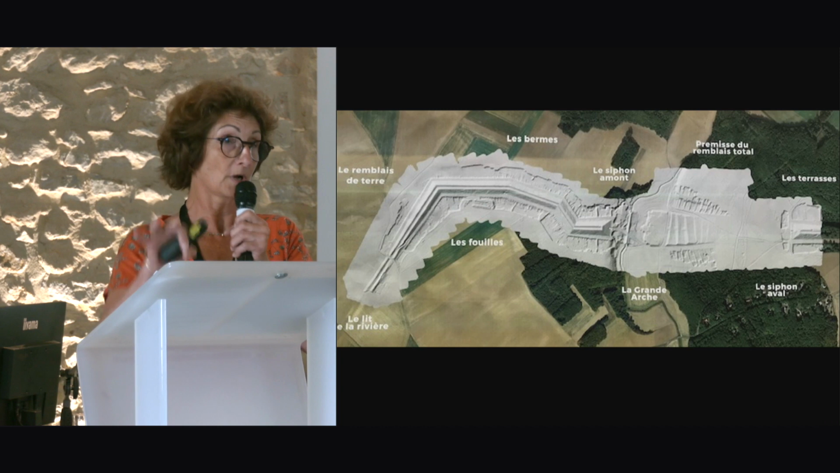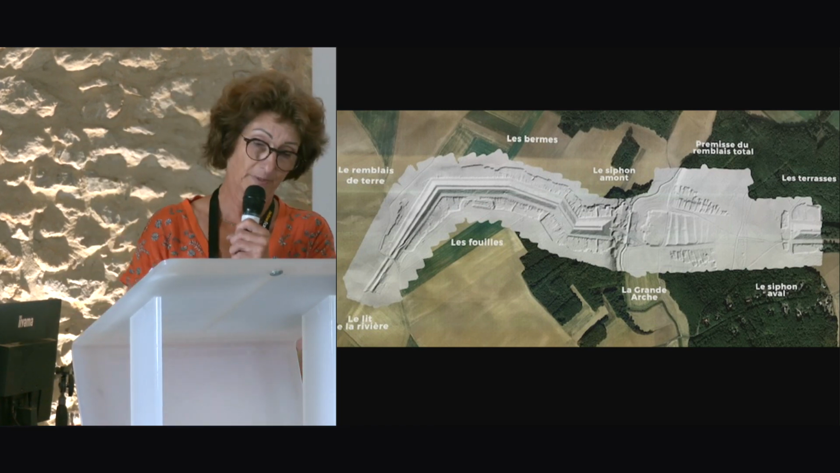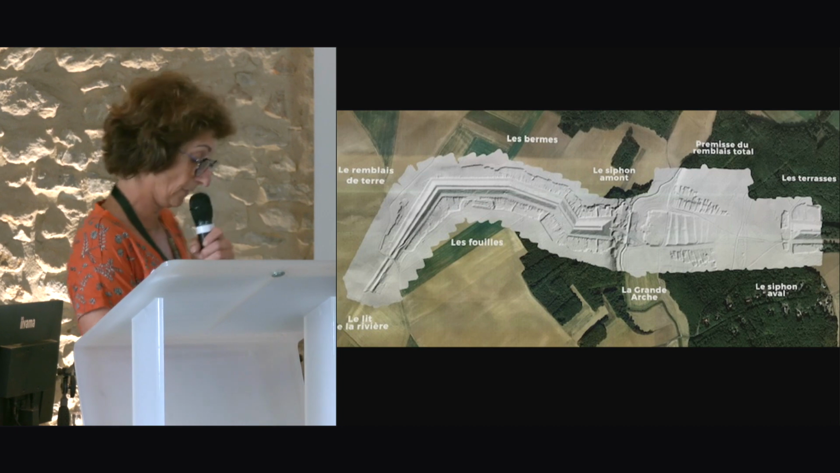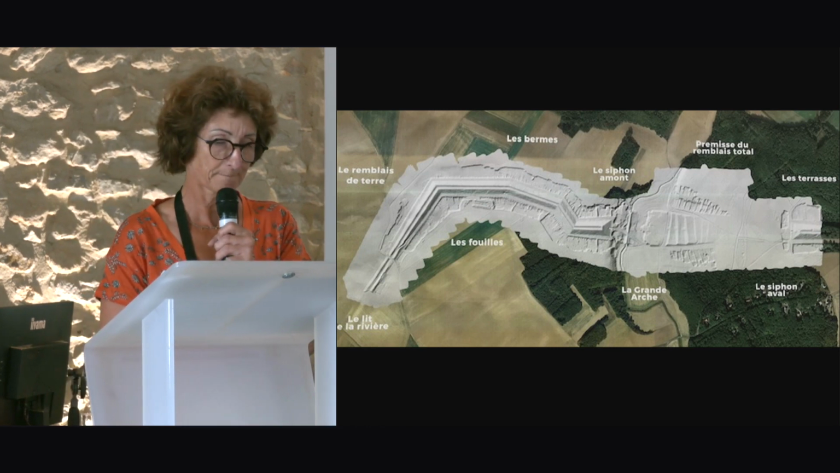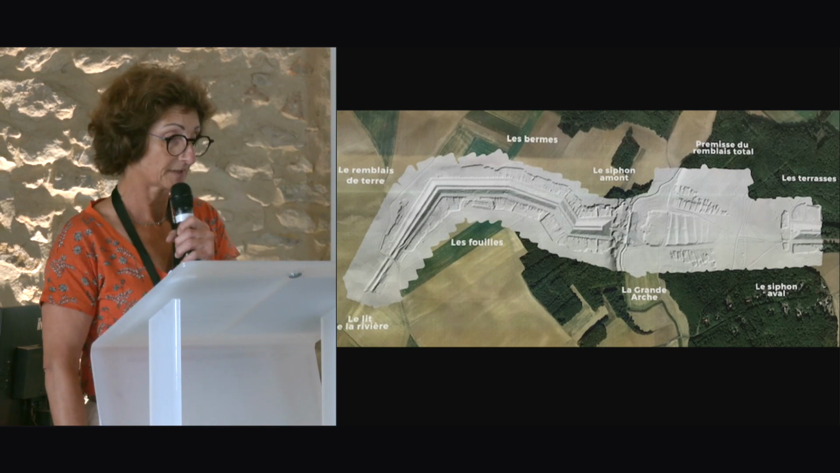And if you go around, you don't see much, just some piles of you don't know what. Here you can see the borrow areas, here, for the constitution of the embankment.